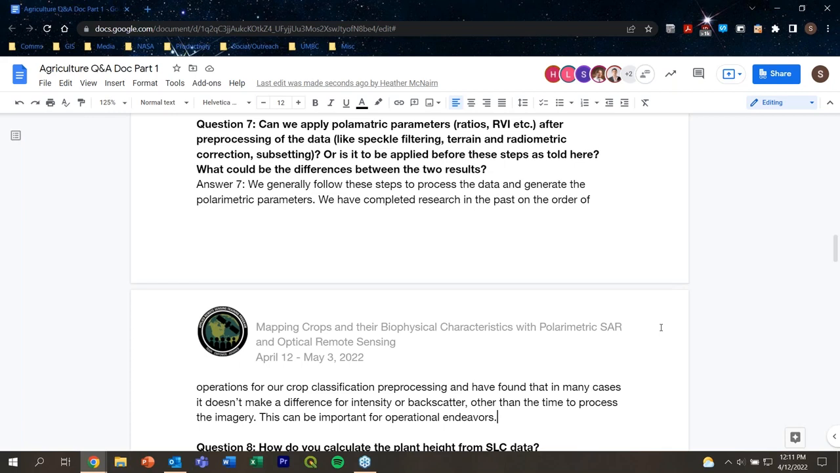So what this could be important for is operational endeavors. And we do have a link to a paper that we could put up for people to look at, because there was a lot of testing over sites in Canada, the US, and Argentina, particularly in relation to the methods of preprocessing and then the order of operations. We haven't really looked at testing it for the generation of these intensity-derived parameters, but I suspect it would be a similar aspect.